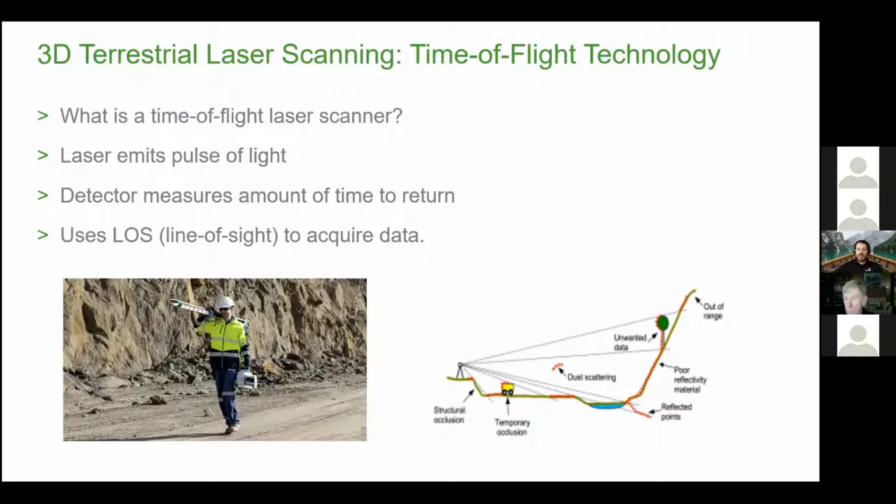The image on the right is a basic example of a laser scanner set up on a tripod. You can see some red dots, and that's the data it's going to collect. There's occlusion: if your eye can't see it, neither can a laser scanner. So that's some basic stuff on time of flight TLS scanning.